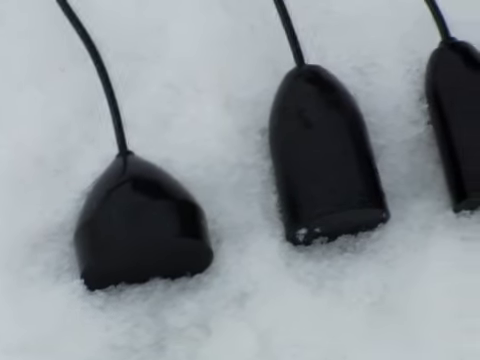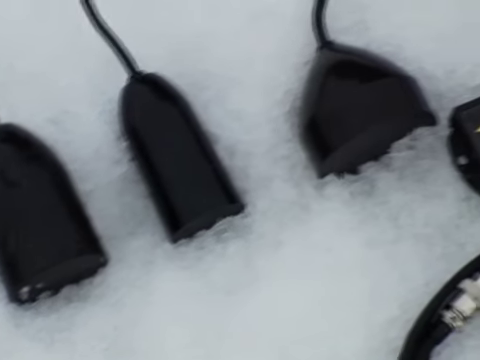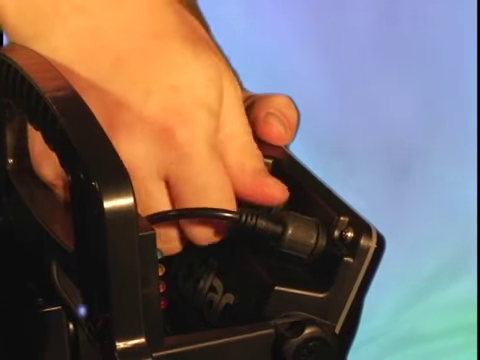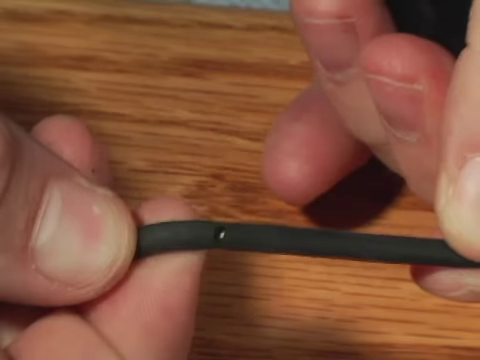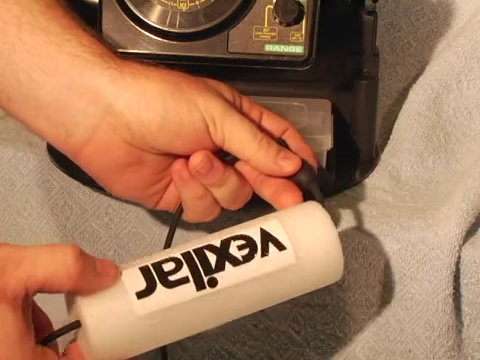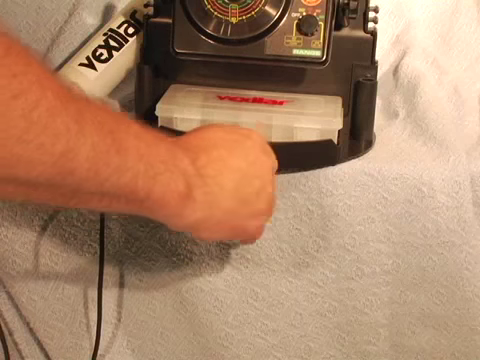Vexilar offers several beam angle configurations in our exclusive ice-ducer transducer systems. Now your system could come with any of these. Whichever style you have, be sure your transducer is plugged in and tightened down. Also, check the cable for any cuts or breaks. Make sure your stopper is in place and that your float, if you intend to use it, is in good condition. The alternative to the float is the support eye bolt.